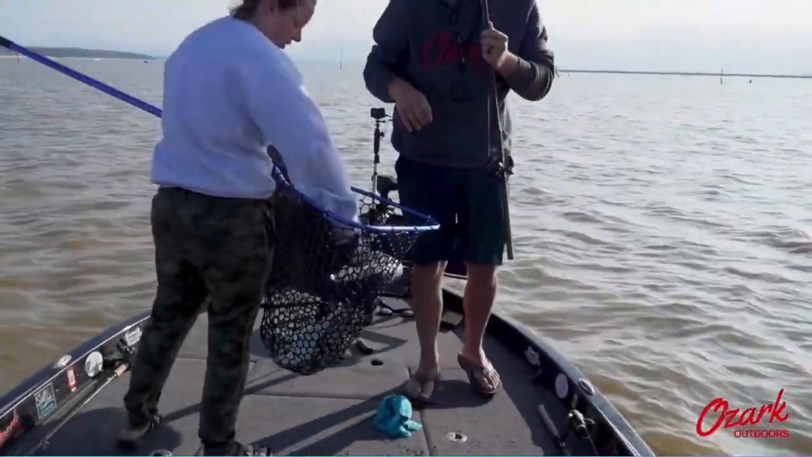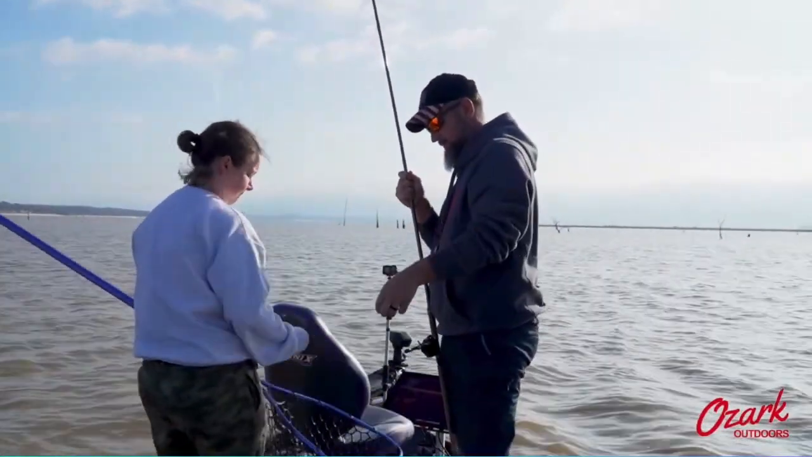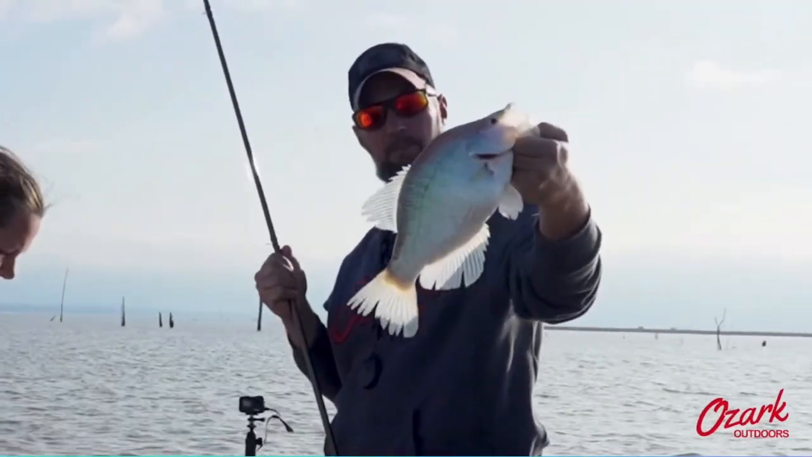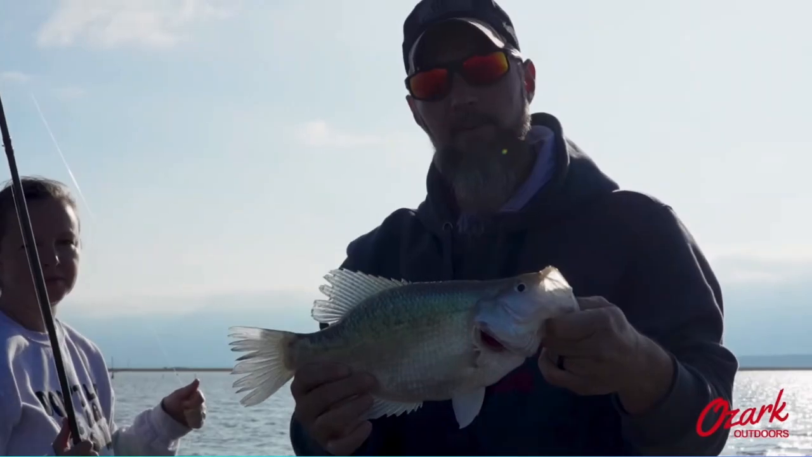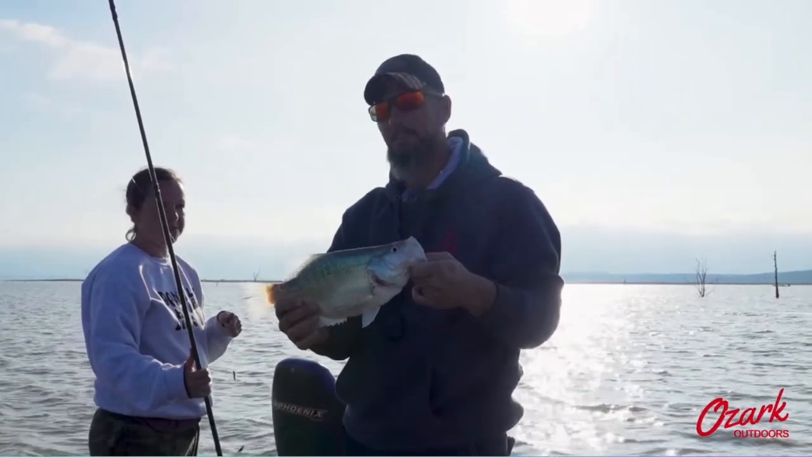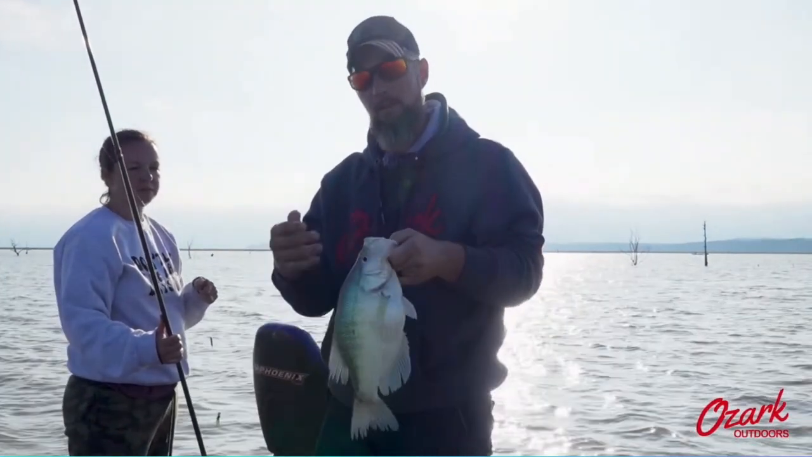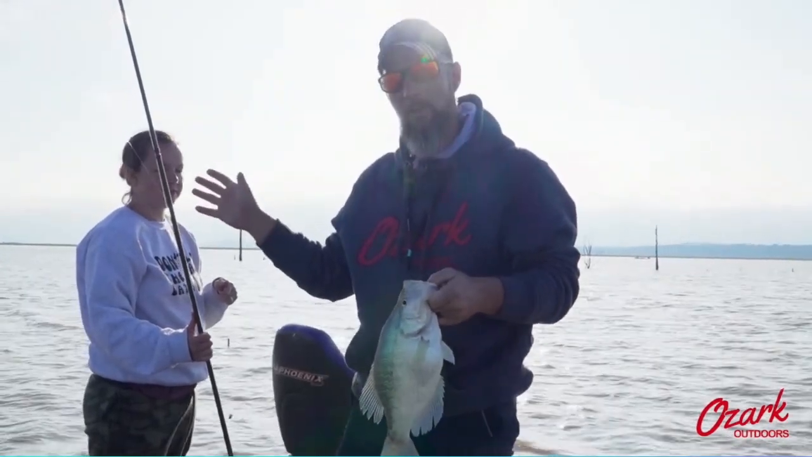We had to work for that one. Absolutely had to work for that one. Just kept on and kept on until we finally aggravated that fish enough to bite. It wasn't wanting to bite, and it's because of all the boat pressure out here. So the only thing I can do is keep on following it around and keep that jig on the end of its nose. That's where these longer rods come in.